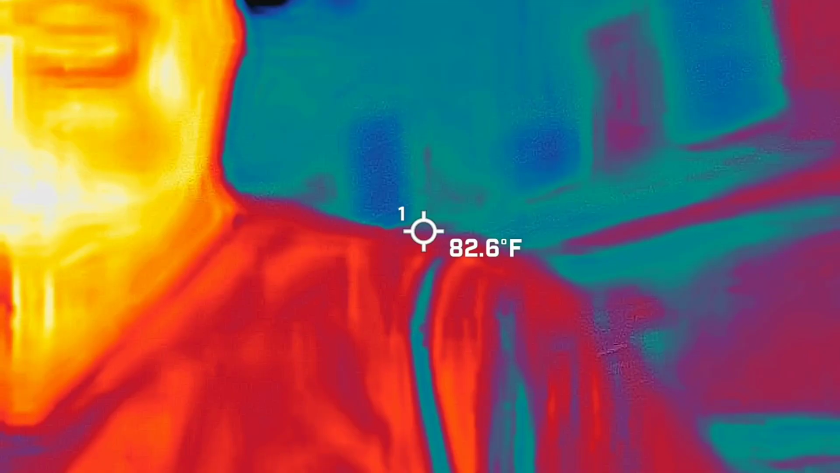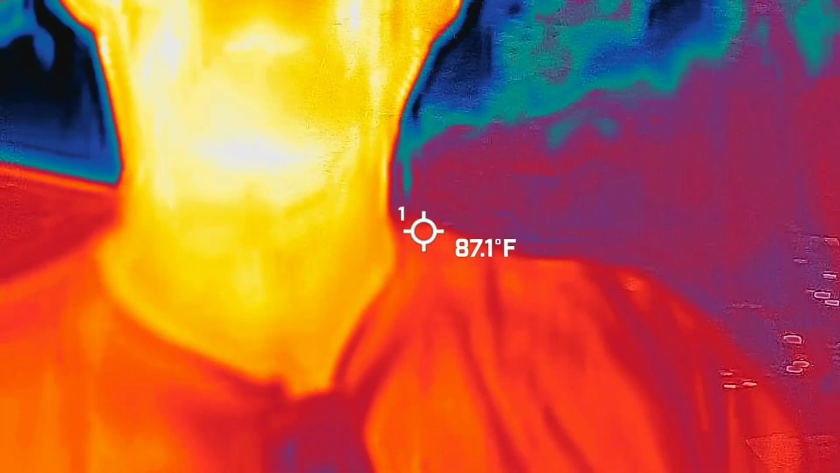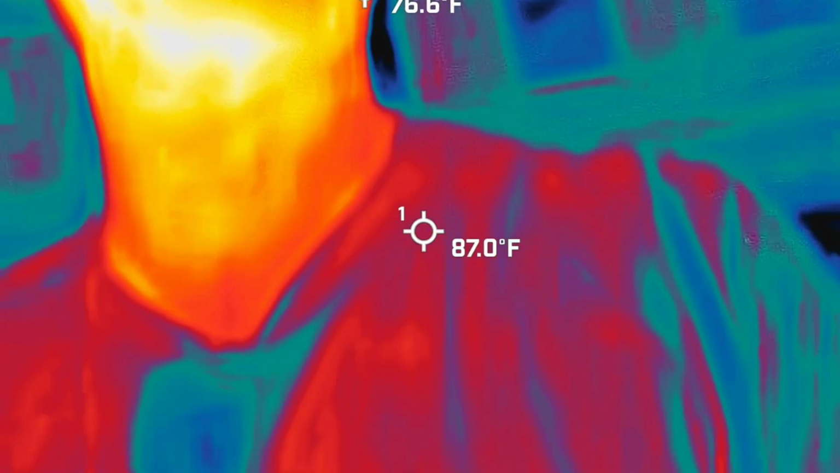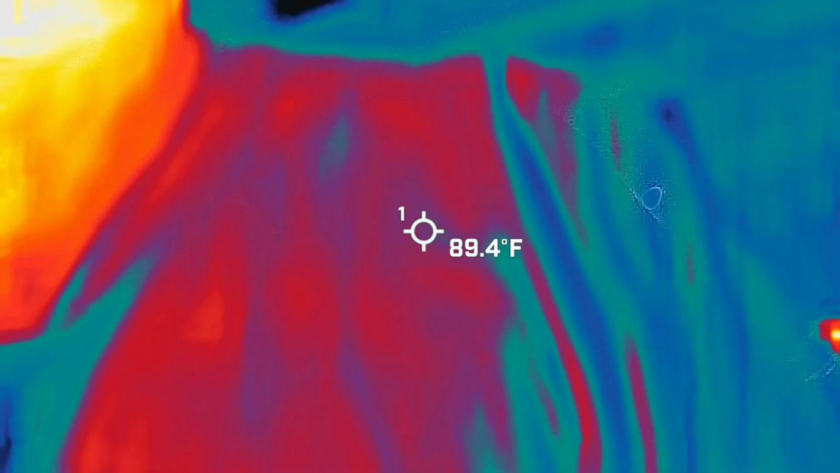You guys should be able to see me in there, red, orange, and yellow guy. So this is a FLIR camera, so this is the real deal. This is not a phone app you guys can go home and download, unfortunately. So this is a phone, or a camera attached to a phone. But with that said, this is what firemen would use to help save people. It's a pretty big deal, but we're looking for those cold spots.